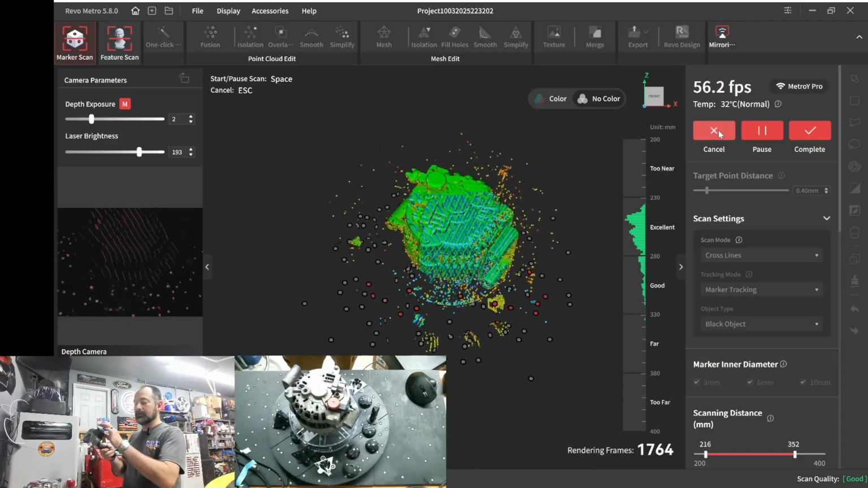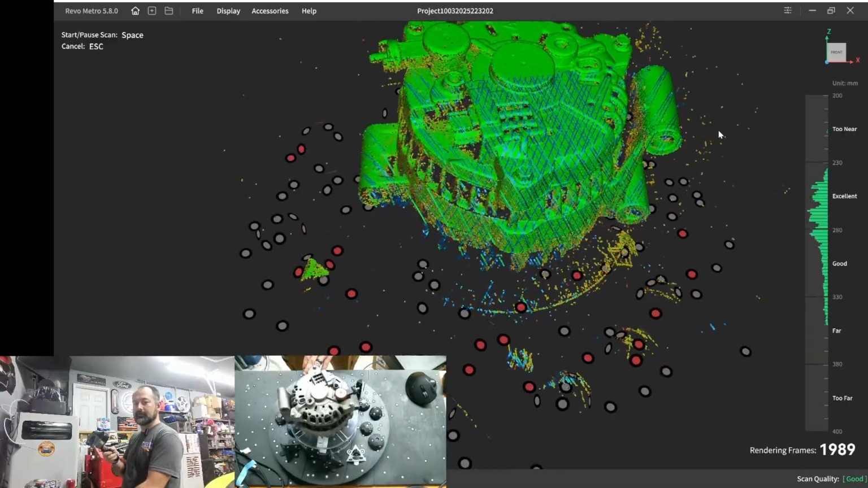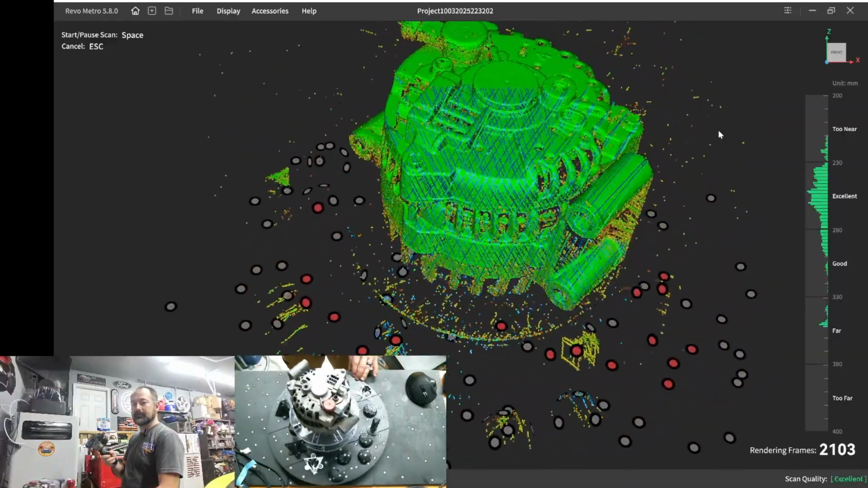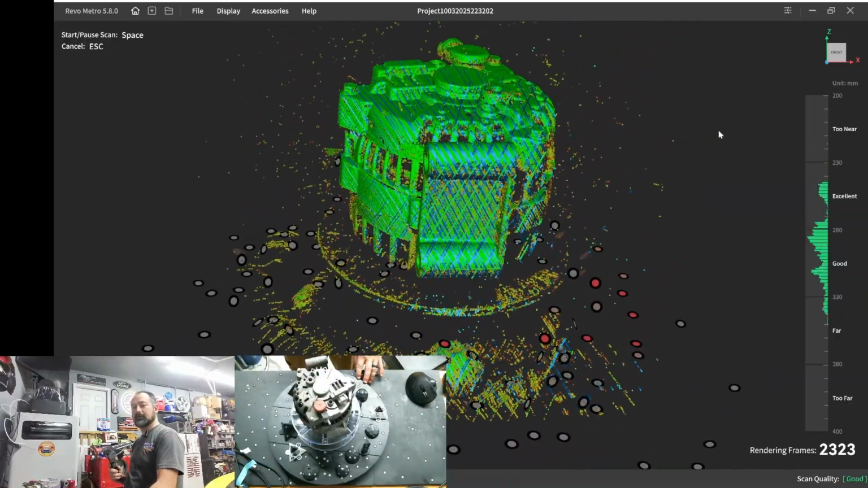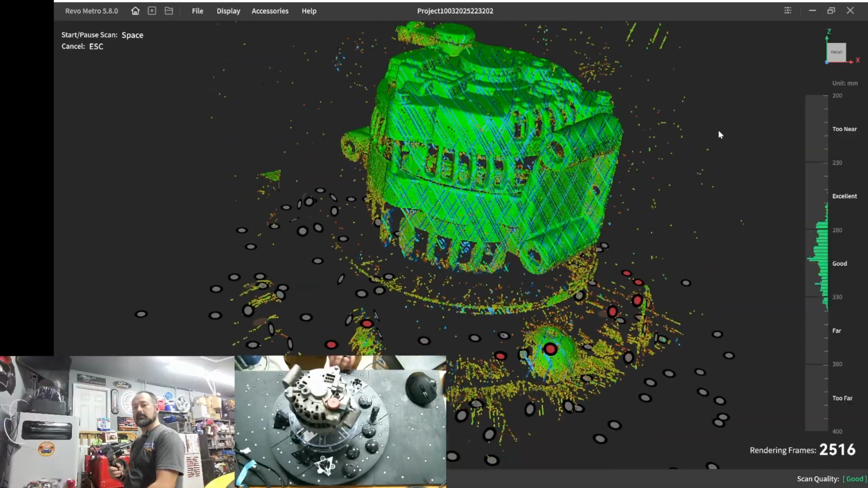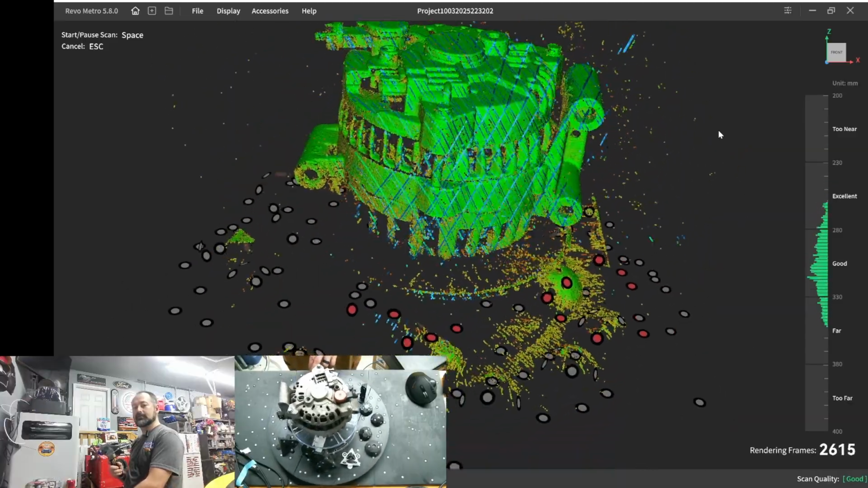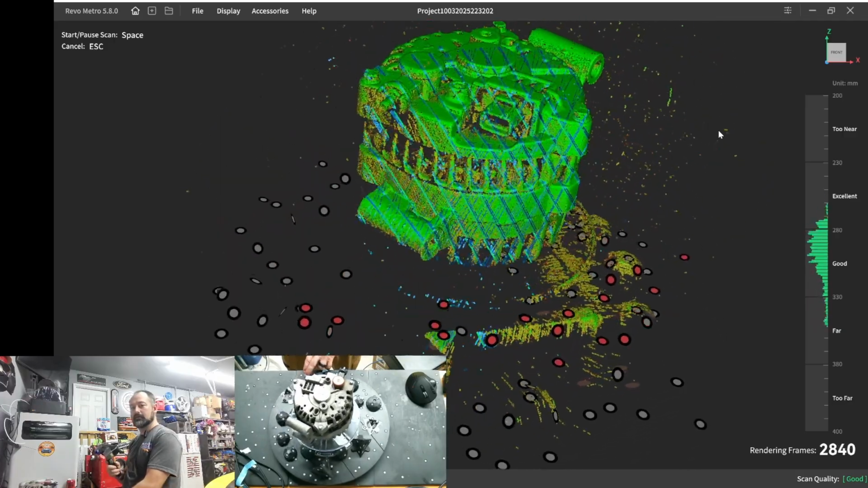I do want to point out I got a zoom button, so I can zoom in. I should have probably done that on the previous scans, but I honestly forgot. So here we go. We're getting the meat and potatoes of this alternator.